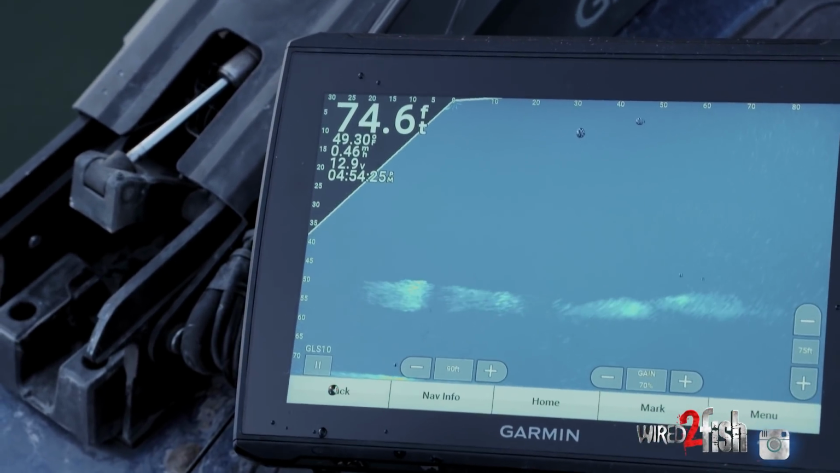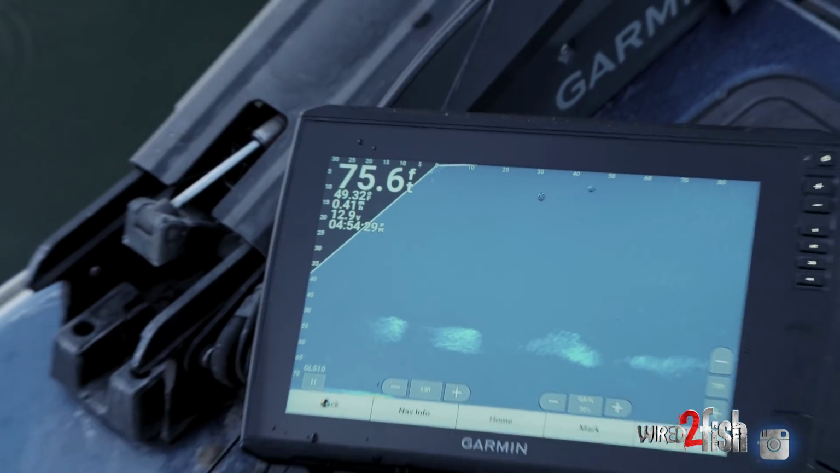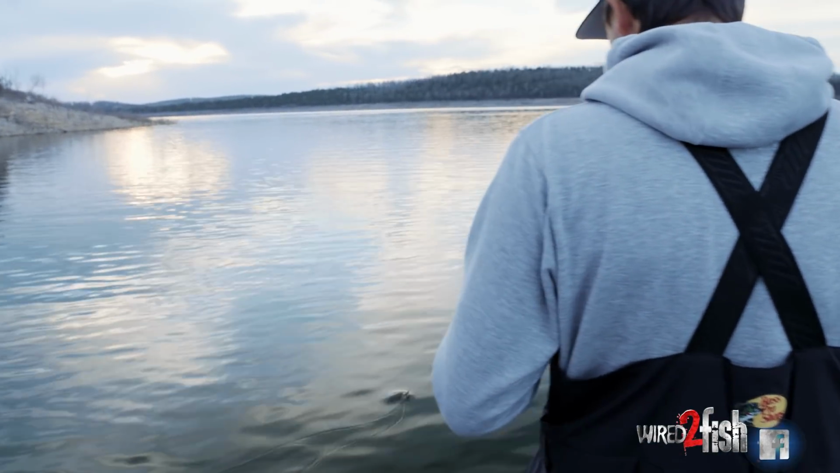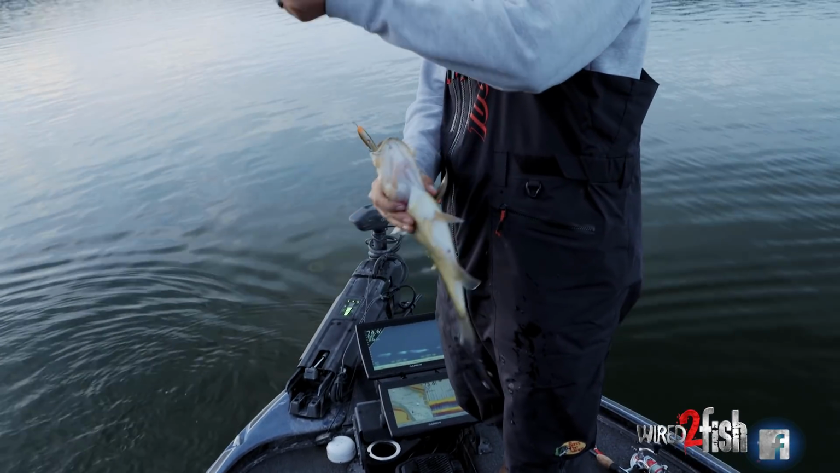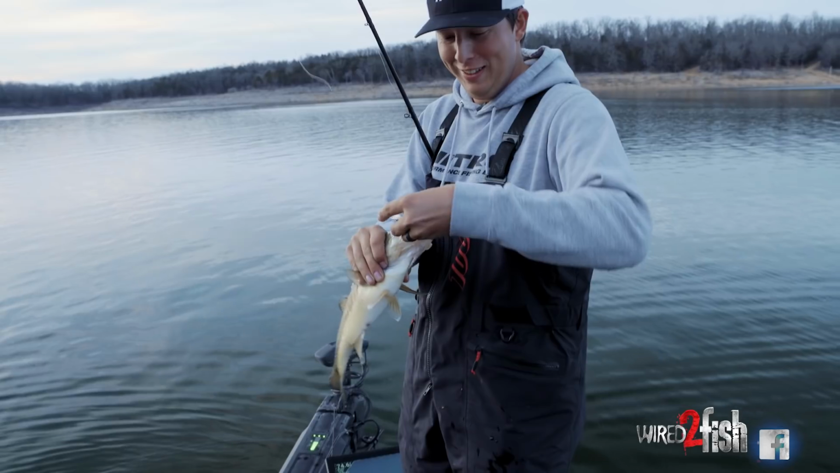What a big old sissy. There he is. Not a big one, but a keeper. Skinny. He's not very good at his job to be so skinny out here around all these shad.